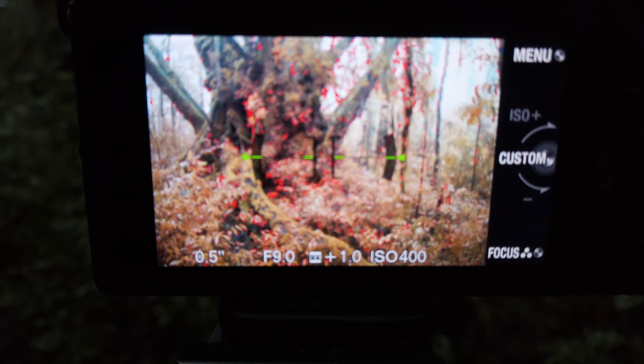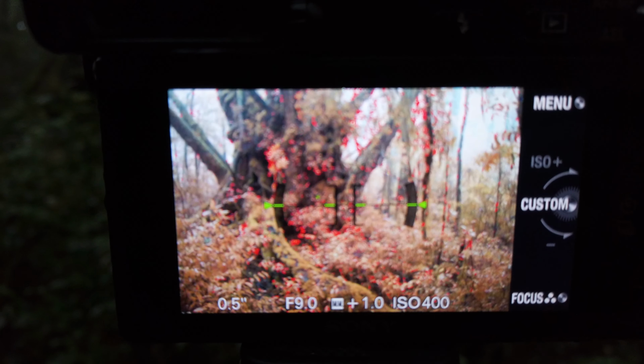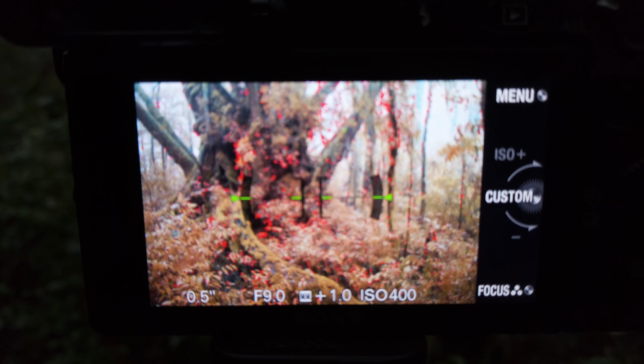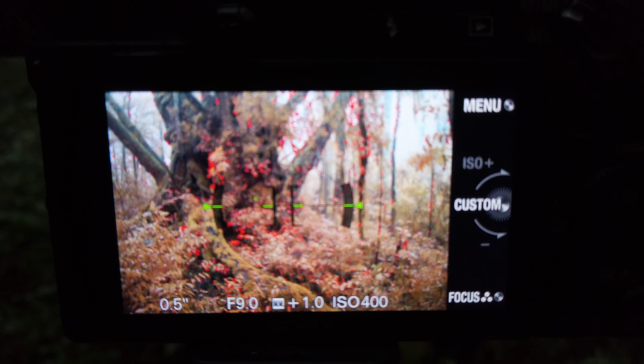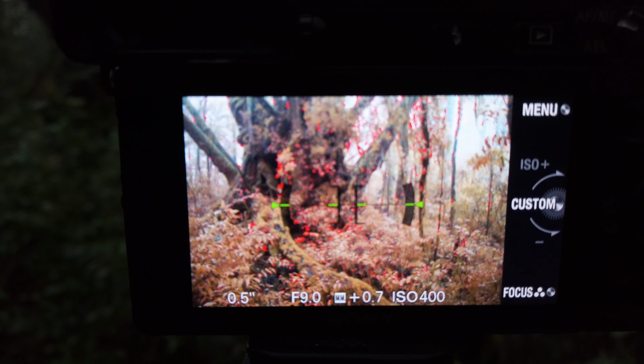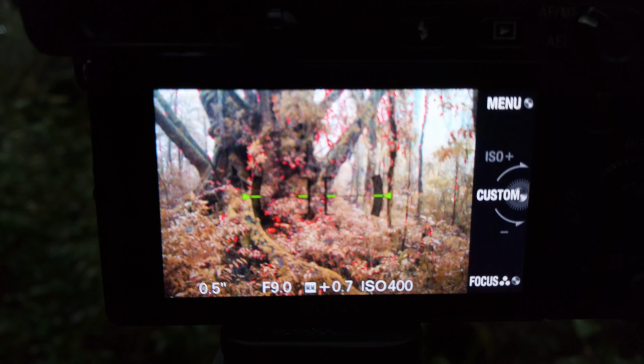And sorry for the shaky camera work, it's just such a tight spot right here. But I'm probably going to shoot this as a pano, so I'll take this one now, move the camera a bit, and then, yeah. Tell me what you think. I hope it turns out as a nice photo, because I'm really liking the way that these colors are rendering with the filter on the camera. So, let's take the shot.